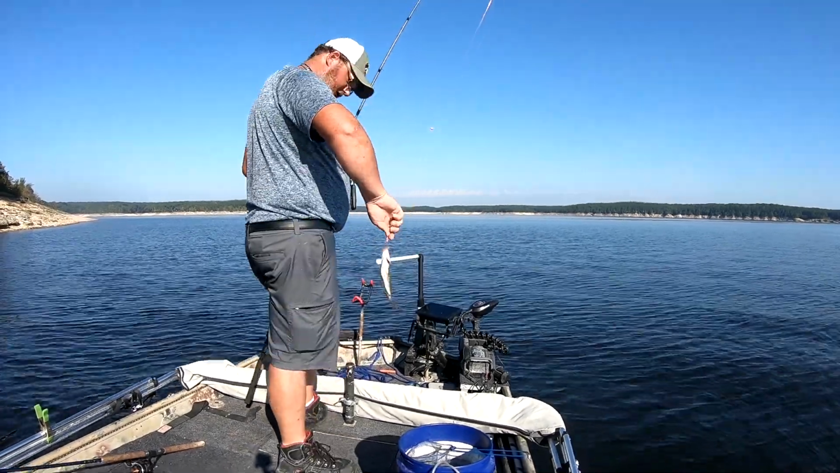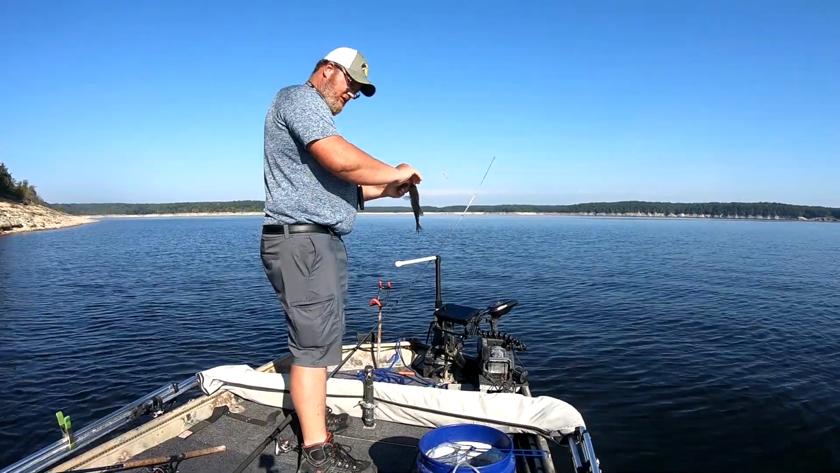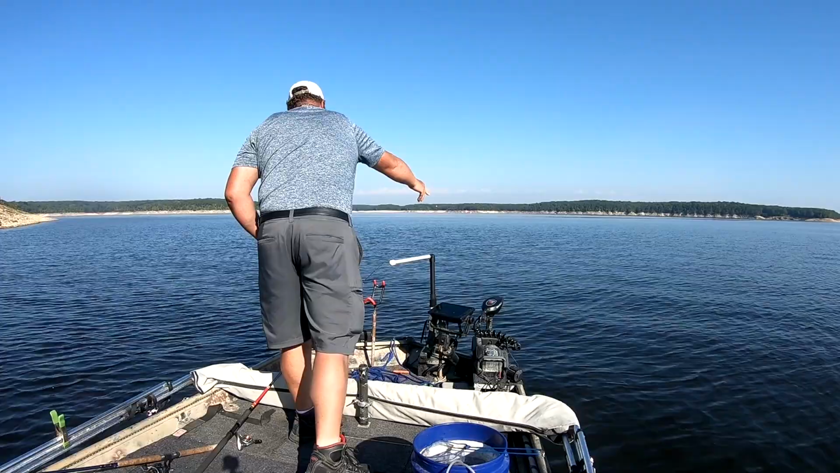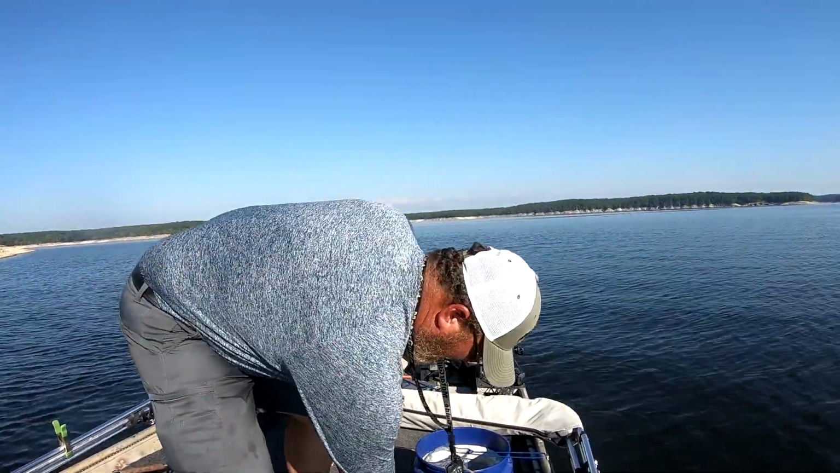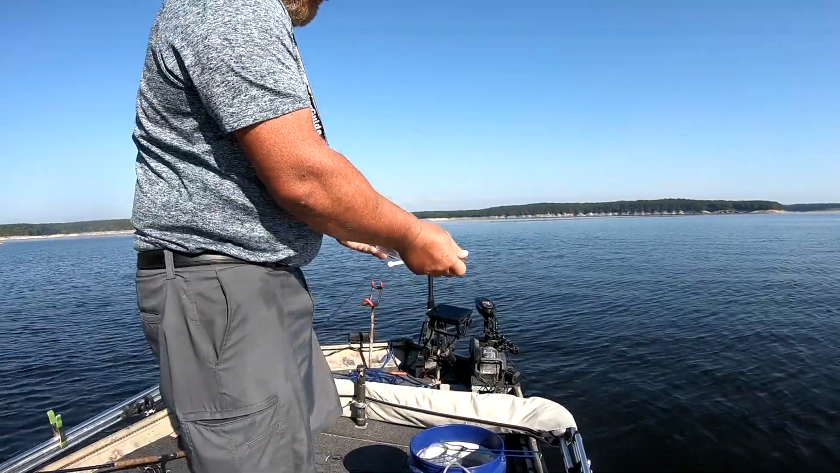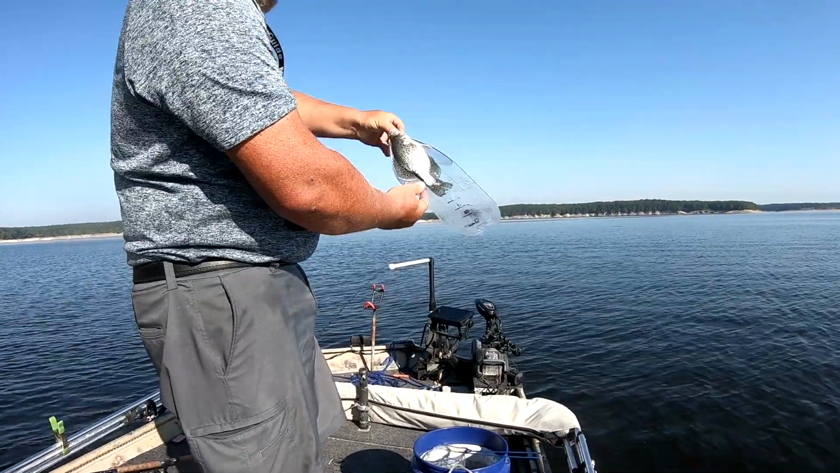There he is. Another nice crappie. A real nice one. There we go. Probably close to a 10-incher. Oh yeah. There's a 10-inch line right there. Good one.